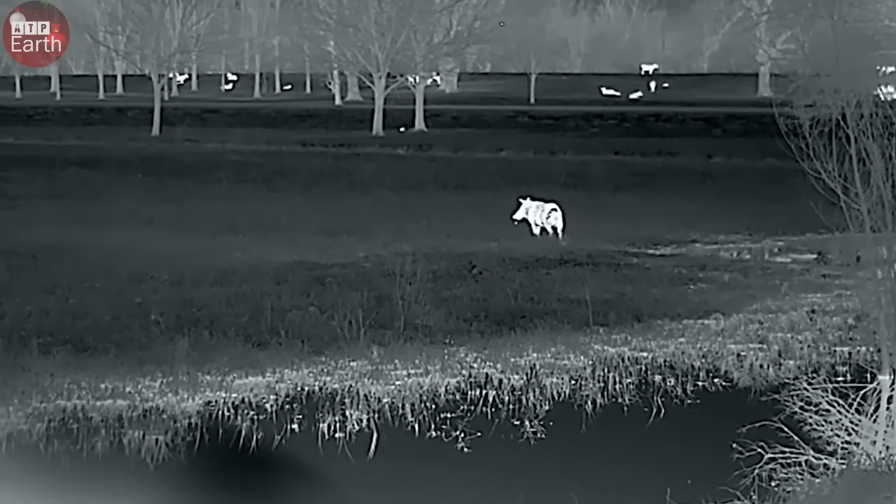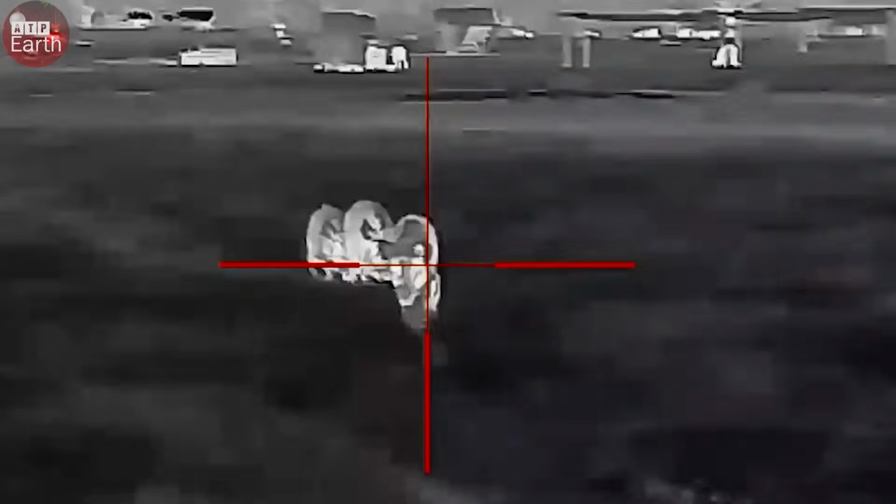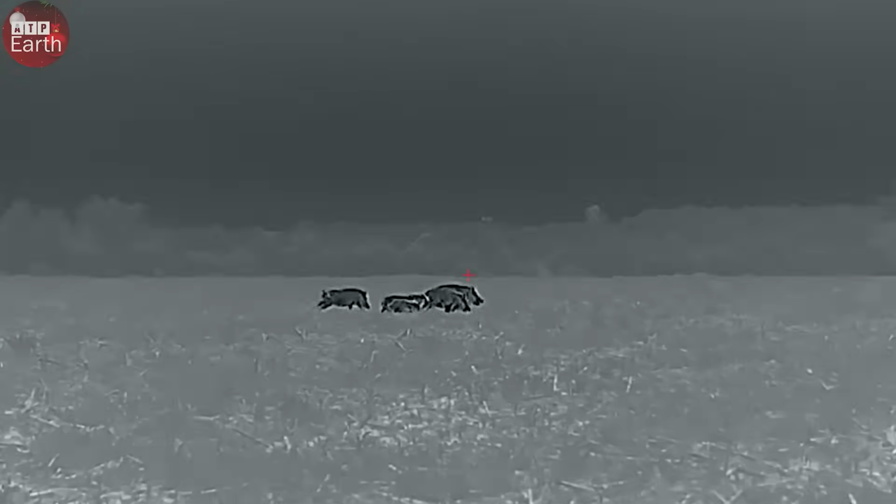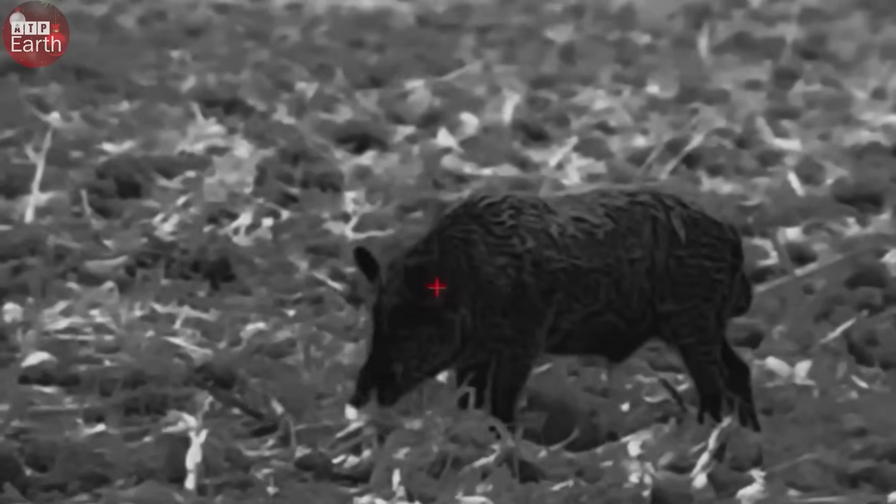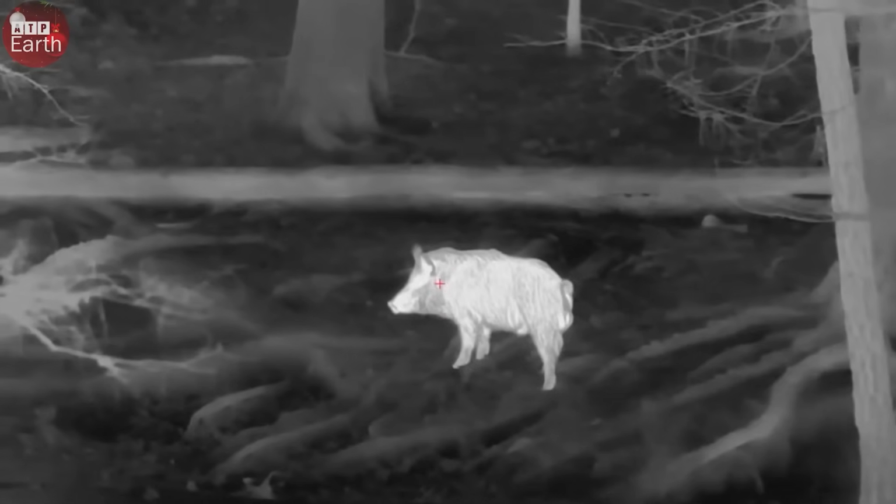Suddenly, a movement from the edge of the forest caught the group's attention immediately. Through the thermal scope, we discovered a herd of wild boars leisurely foraging, unaware of the danger approaching. Without hesitation, we suddenly opened fire. The sound of gunfire tore through the night. The herd of wild boars panicked, but did not have time to react. They fell one by one under the precise, powerful bullets.